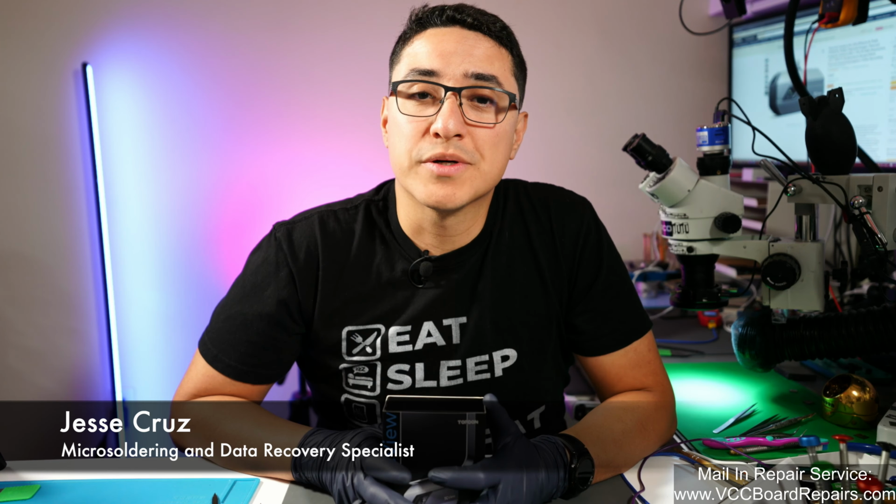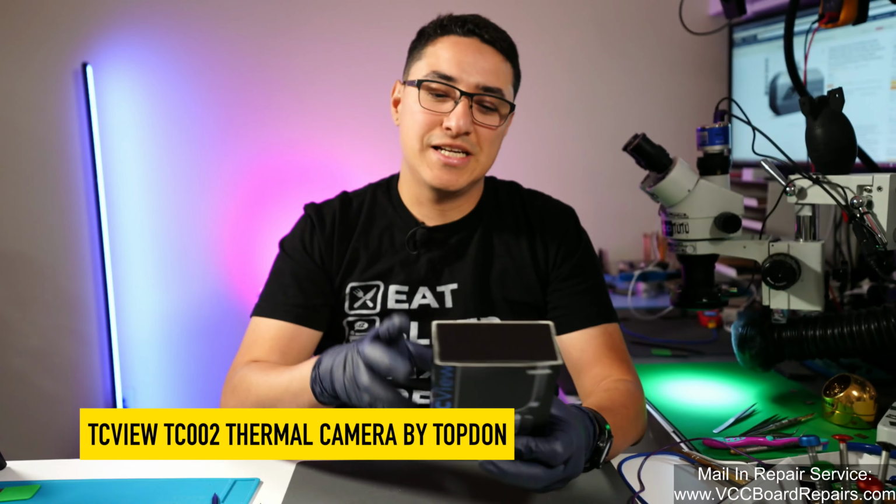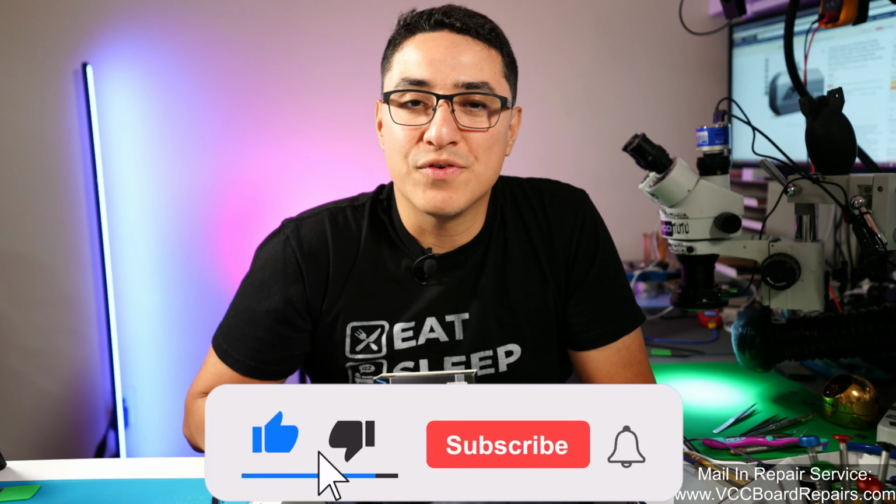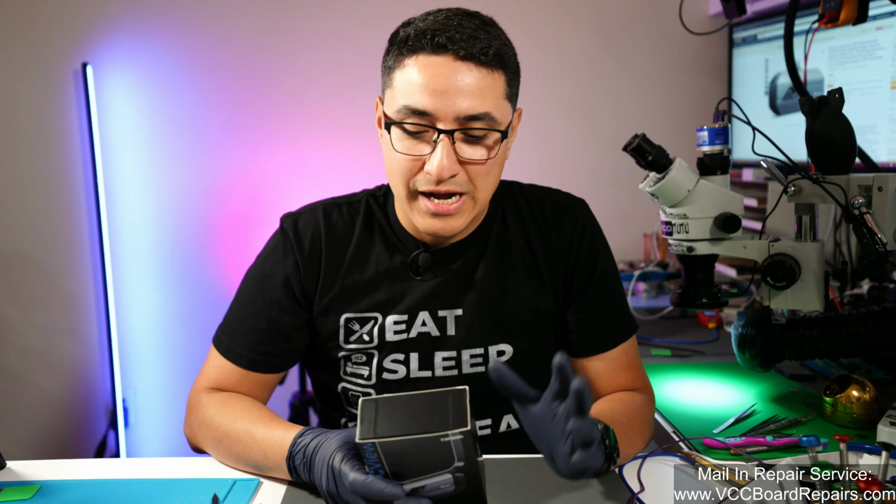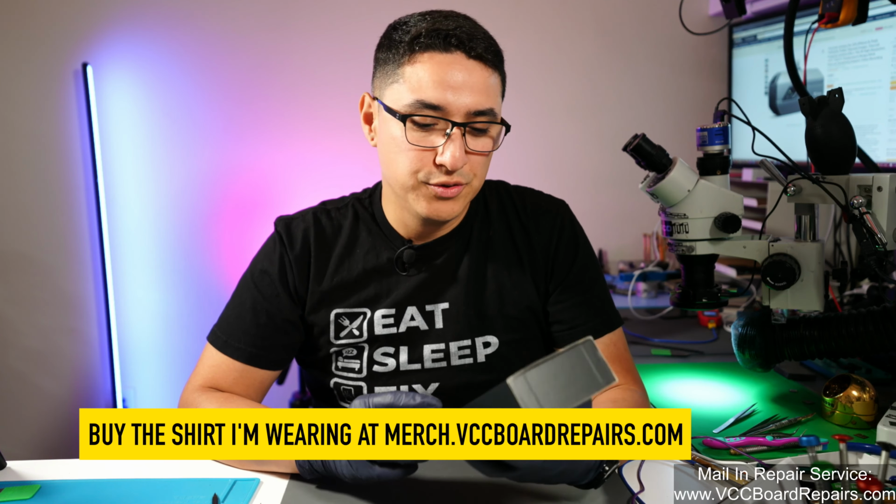So there's a new thermal camera in town. That is the TCView by Topdon. This is an iOS supported device, so it works on iPhone and iPads with lightning ports. And we're gonna use it today to see how it works with an iPhone 11 that has a 50 to 100 milliamp short. See if it's useful for finding that short and how to use this thermal camera, how it compares to others and overall use and function of it.